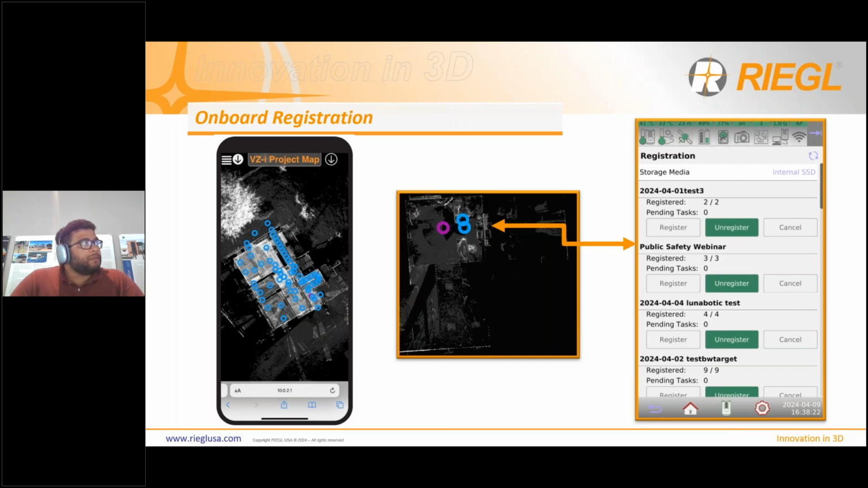I know I said I was going to talk more about onboard registration, so I included a slide here for that. On the right-hand side, that's what the registration screen looks like on the scanner, and it just keeps a tally of which scan positions are registered to the project. What onboard registration means is as you're scanning, each subsequent scan is getting registered passively.